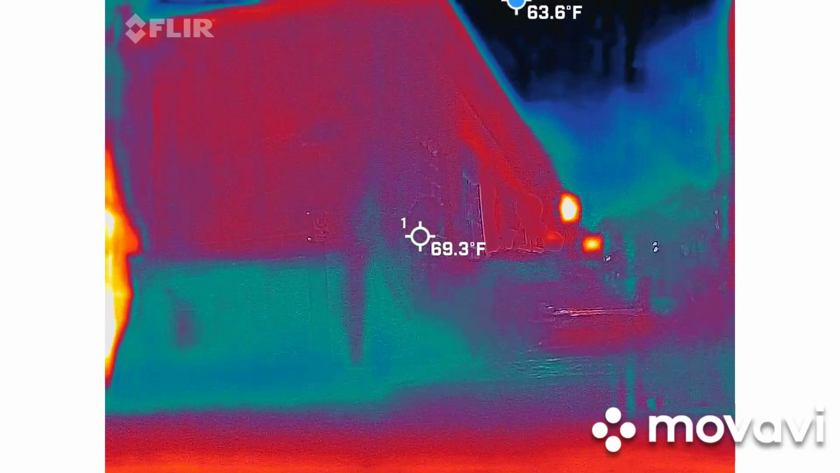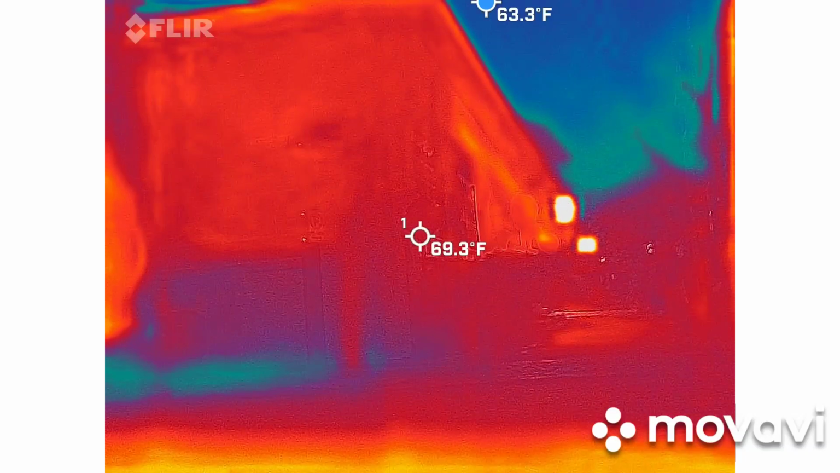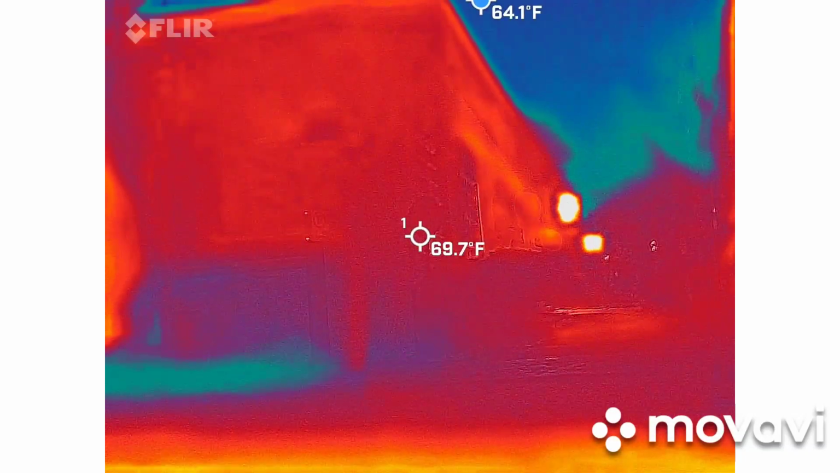I heard something else, but I forgot what it was. This alley didn't always come down to Cumberland Street, which is the street we're on now.